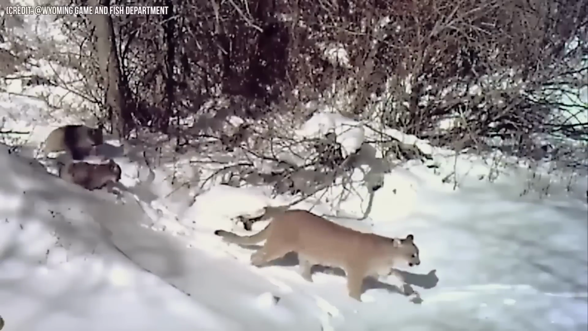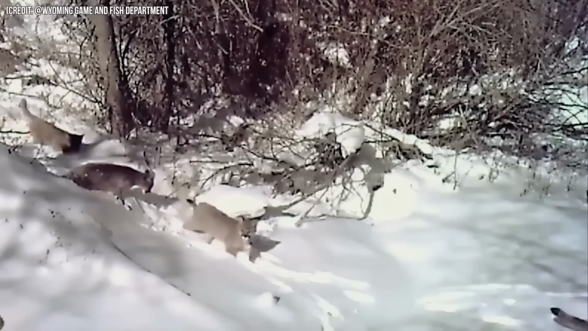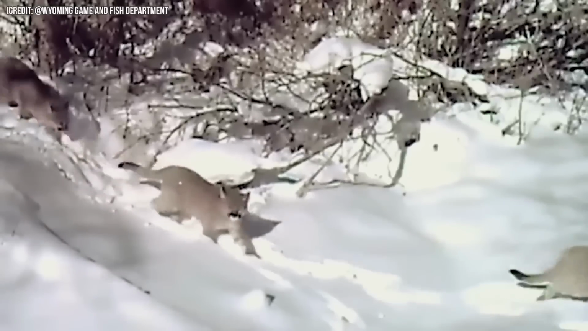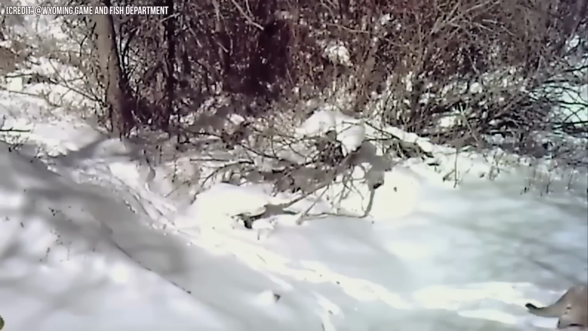This rare trail camera footage shows mountain lions wandering in the mountains. The bodies of the beasts are shining in the sunlight, while they can be seen walking in all their glory down the path. Four mountain lions of different sizes can be seen walking around in the woods. The background is snowy, indicating the cold weather of the area.